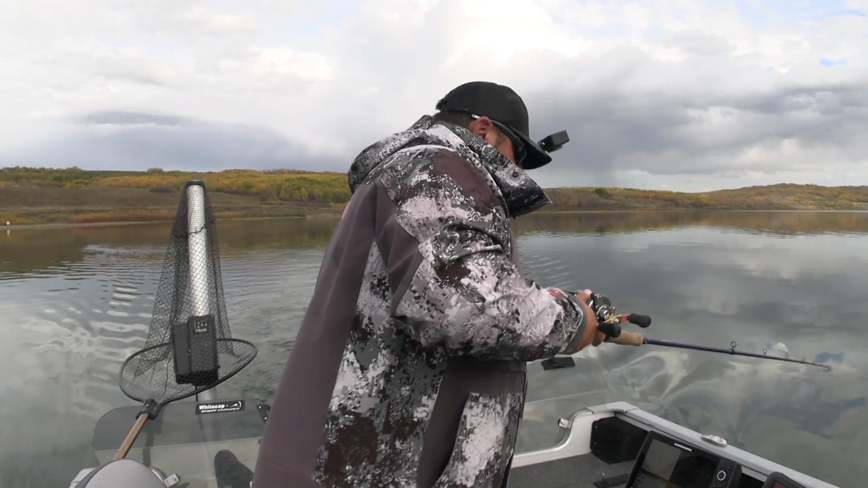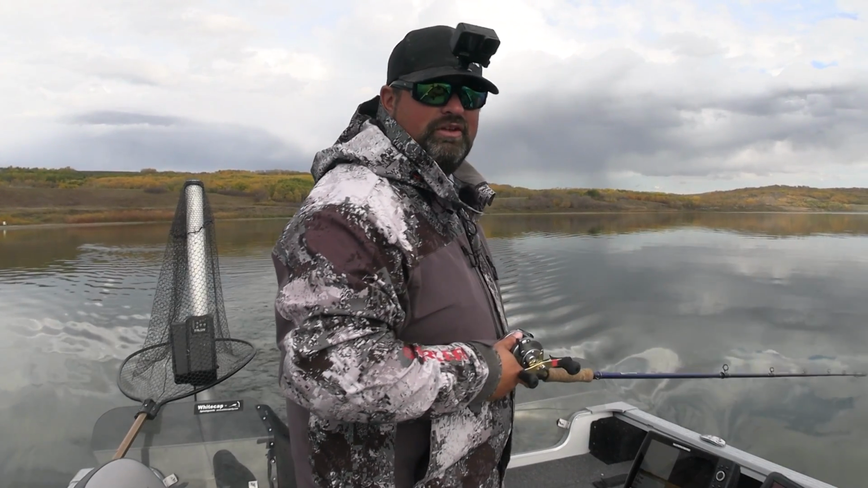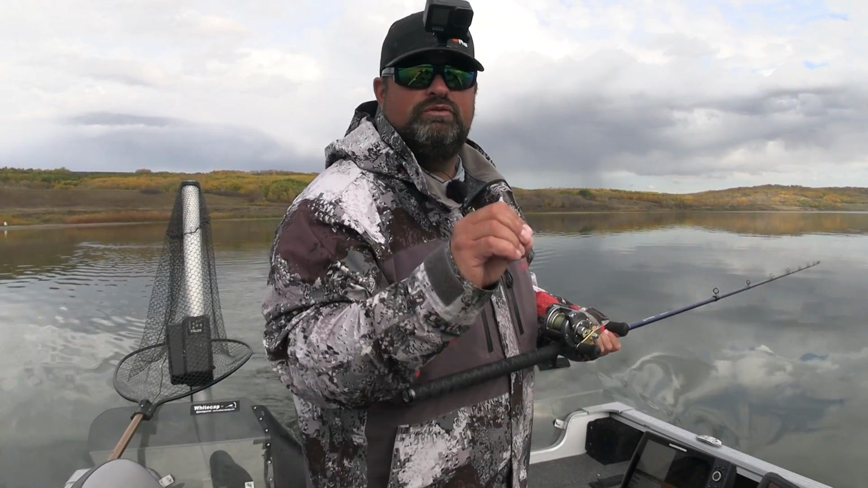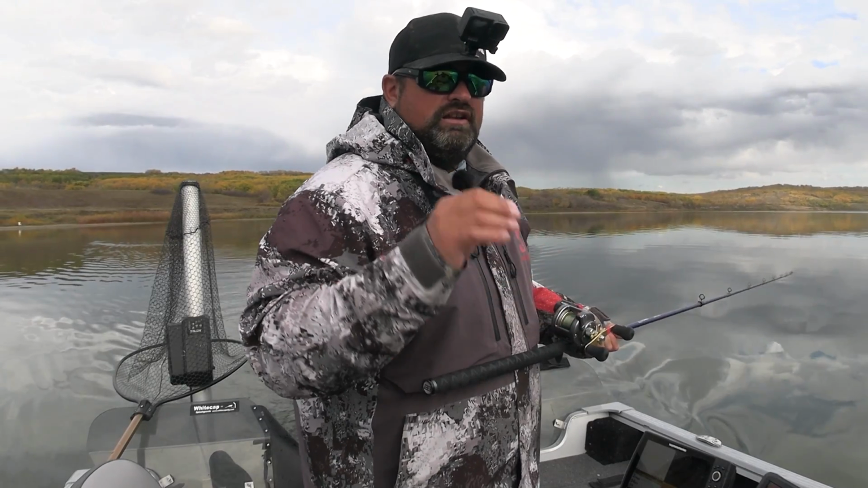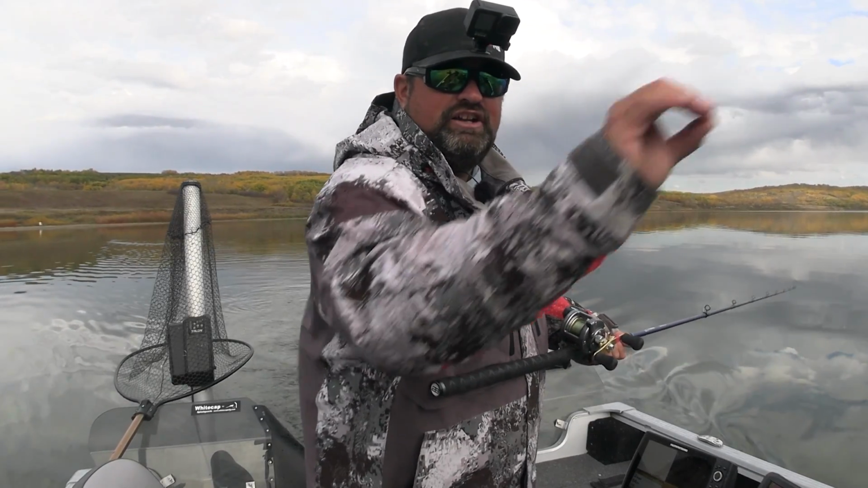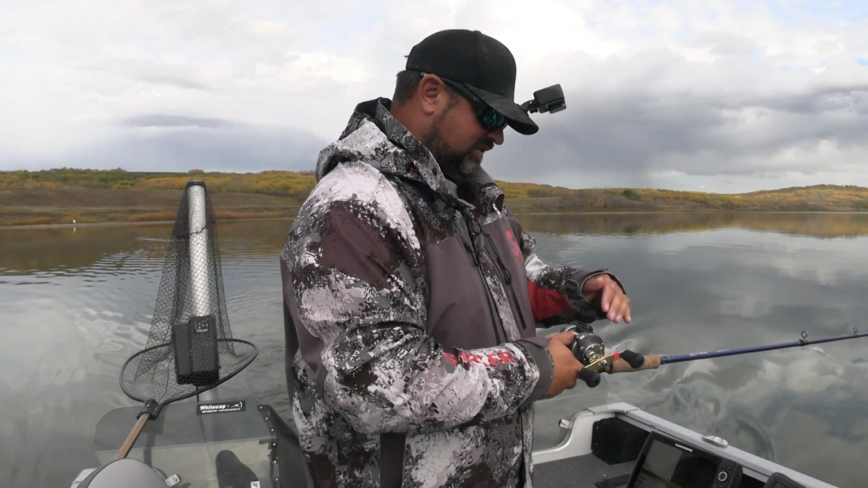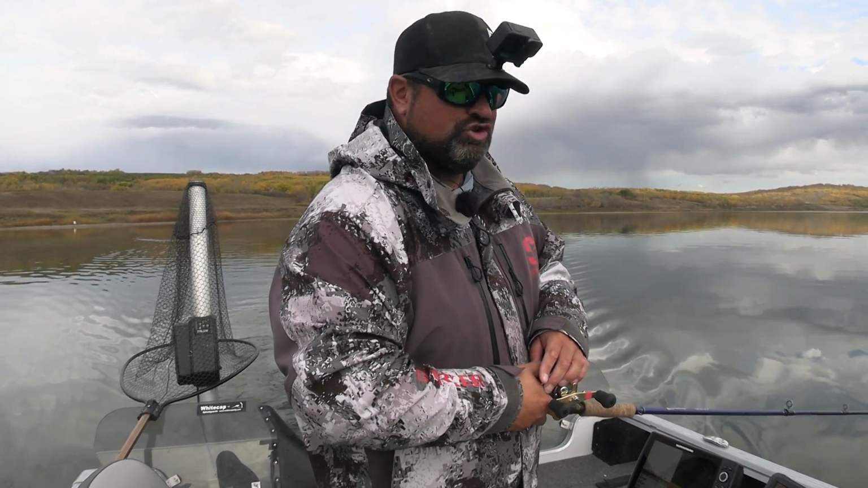And those walleye will kind of time everything. They're waiting for the bait to make the first move. If they make the first move, the bait could take off to the side. So they're waiting for that bait to make its little acceleration and then they hit it. That's my theory anyway. It's waiting for the bait to make the first move.